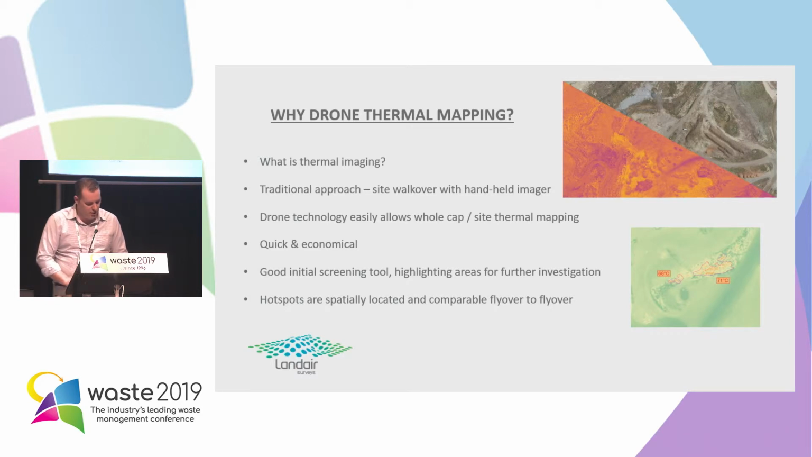Now, the traditional approach is a site walkover with a handheld imager, but there's a couple of challenges with this. The first challenge is it's limited to where you walk. So no one's going to walk a 1 metre grid over a closed cell, let alone a 10 metre grid. You might get a 20 metre grid, but even still that's going to take a little while depending on the cell size. So that's the first challenge for handheld.